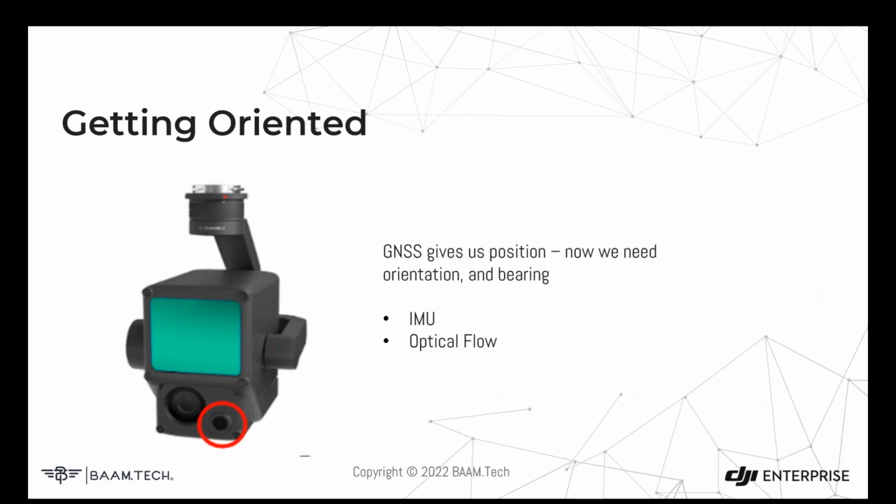So we have position, we have ranging and detecting, so we're able to know where we are and how long it takes us to shoot a laser from the system to hit an object and come back. But the last part that we need to understand is our orientation and bearing of the system, right? We need to know which direction we're pointing the system to truly put it in real world space.